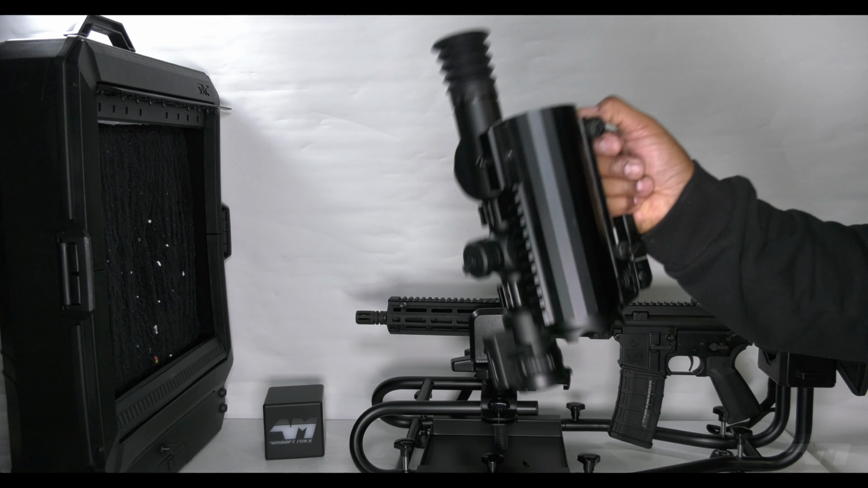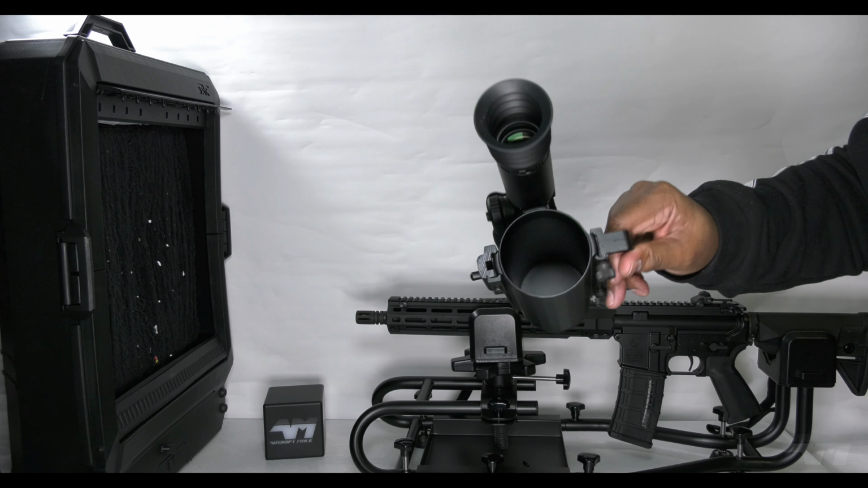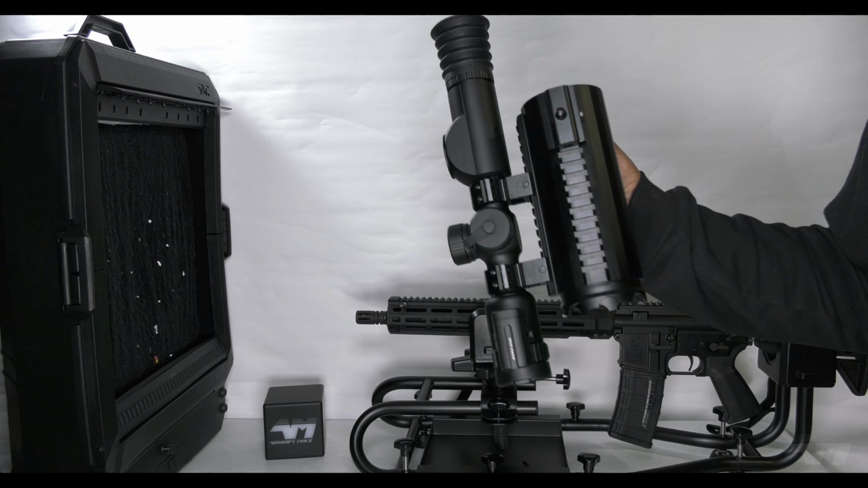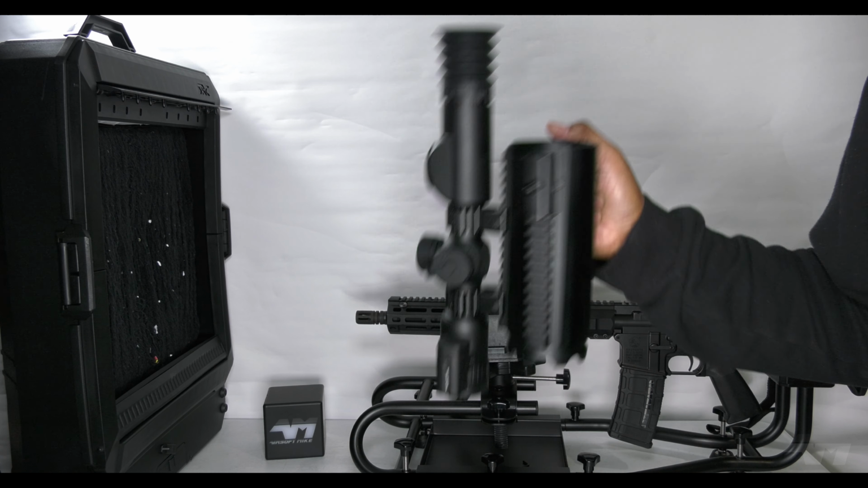Oh, and by the way, just in case you're wondering, I had my drinks mug, my tactical mug that I drink my hot drinks and cold drinks from, because this bad boy has rails on it. But I drink from it too. Nice.